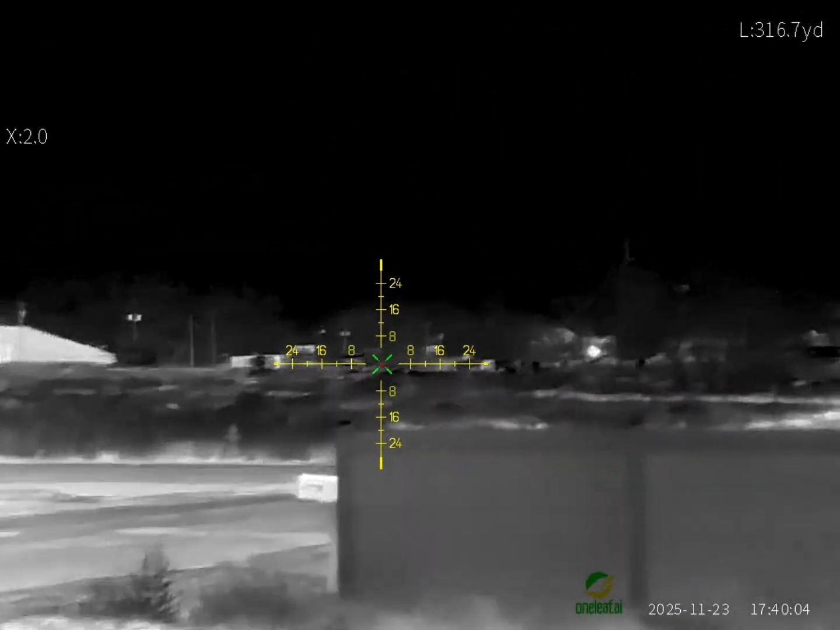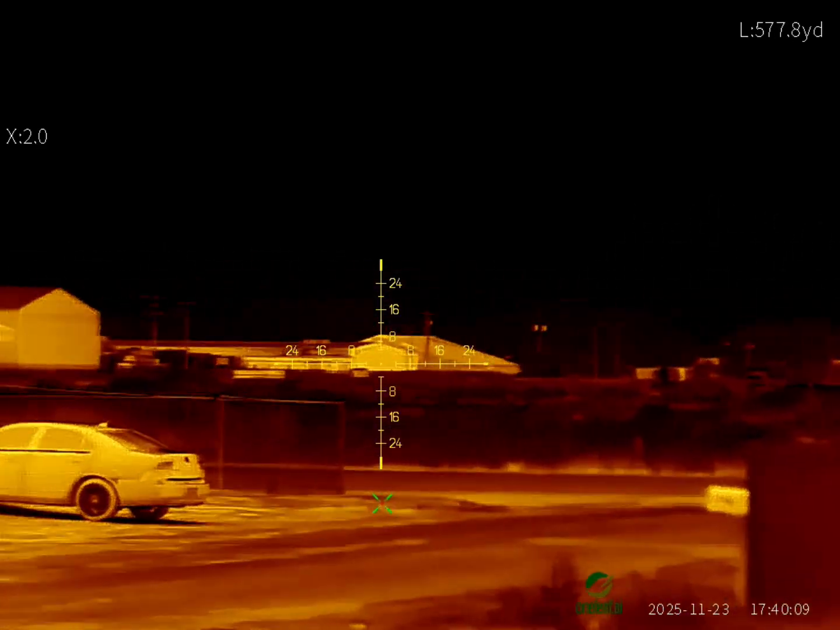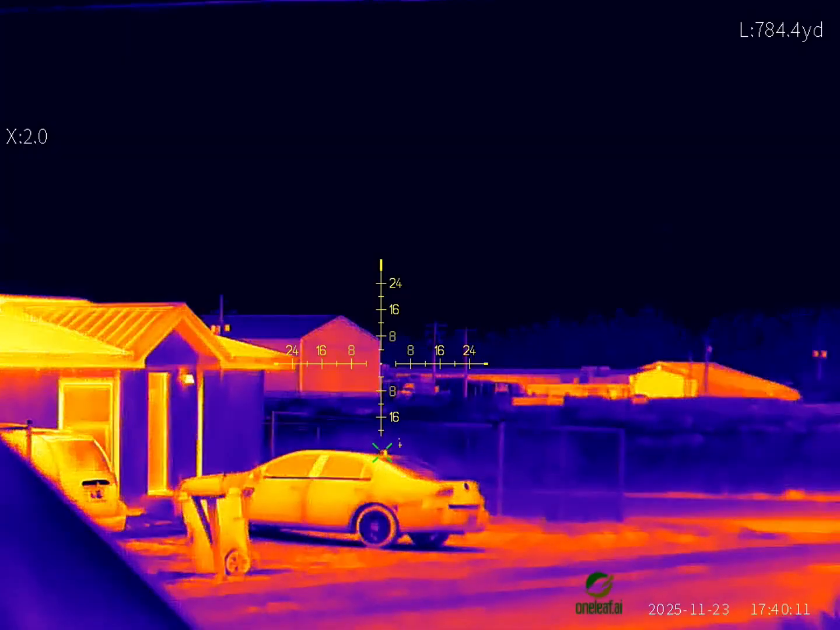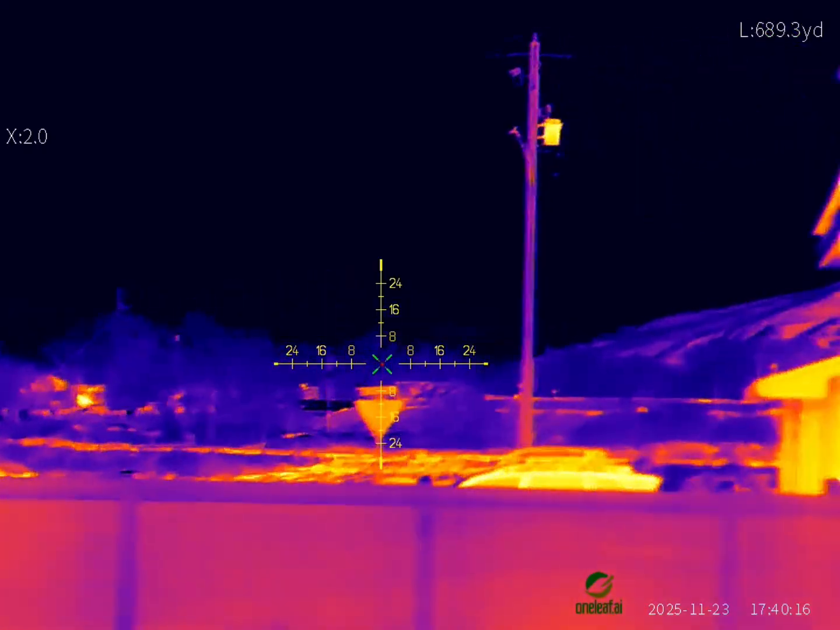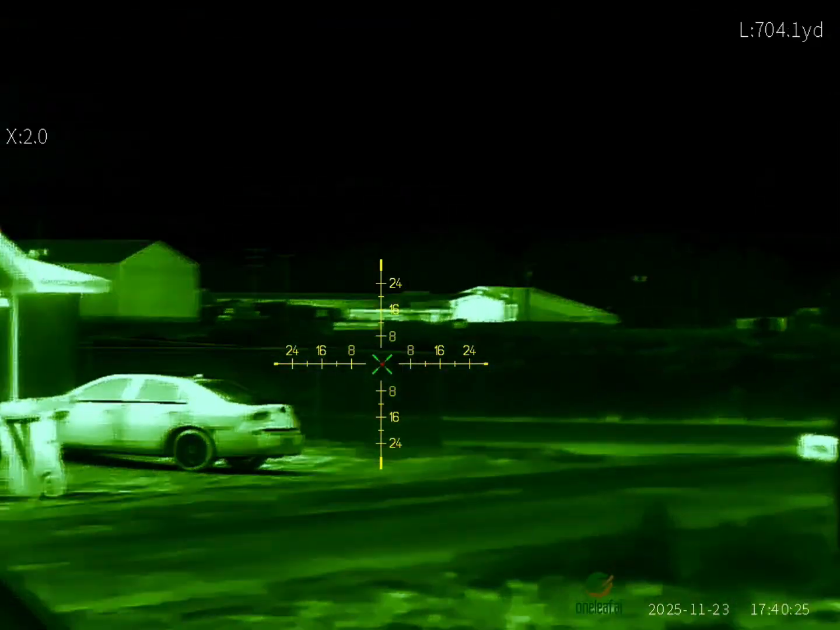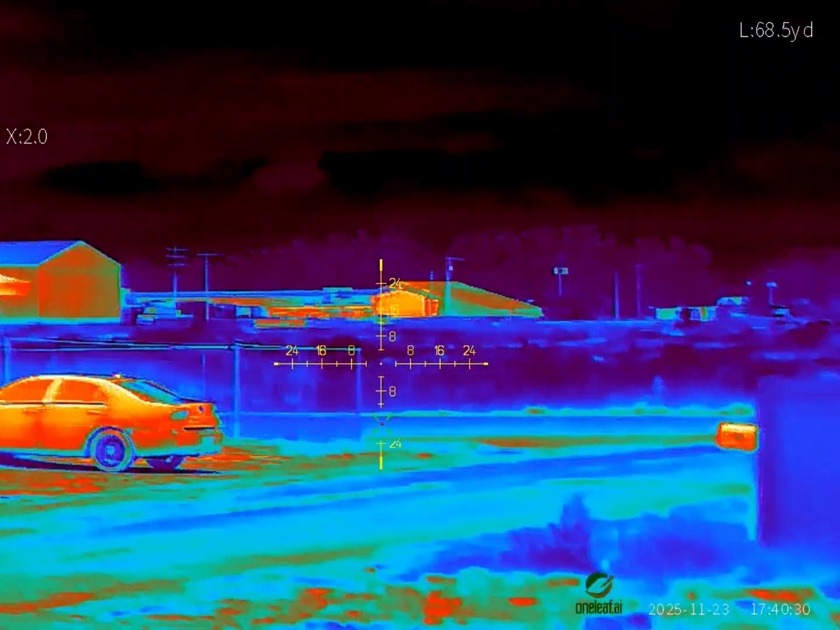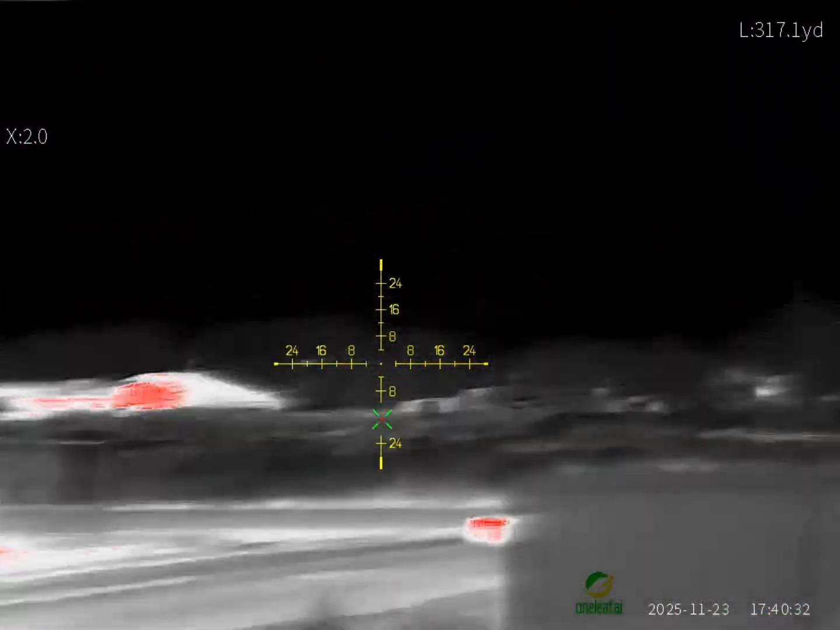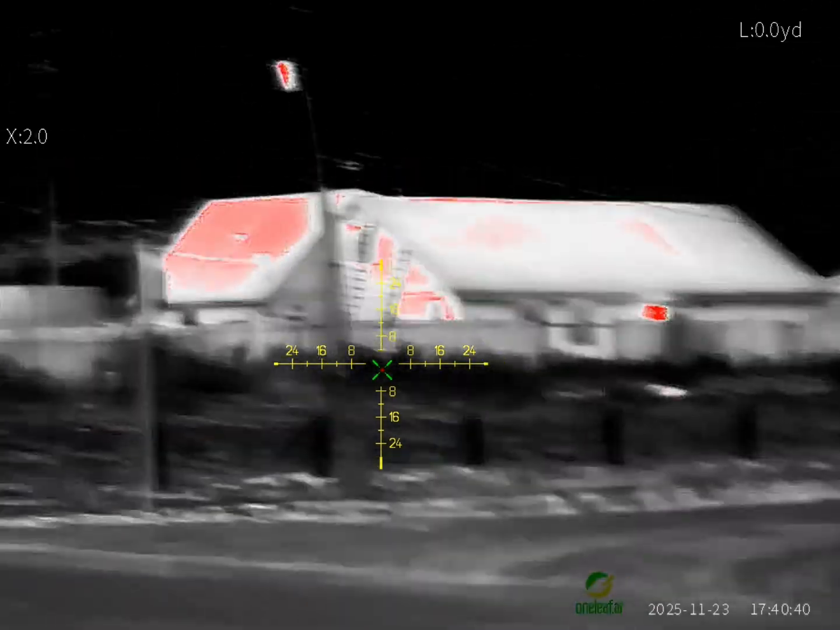But yeah, this is what it looks like. We're gonna change the color palette real quick. We're gonna do it one more time. This is iron bow. Rainbow. This is night mode. Give you that green look. Aurora. Red hot. Pretty cool. We'll just pan over this way.